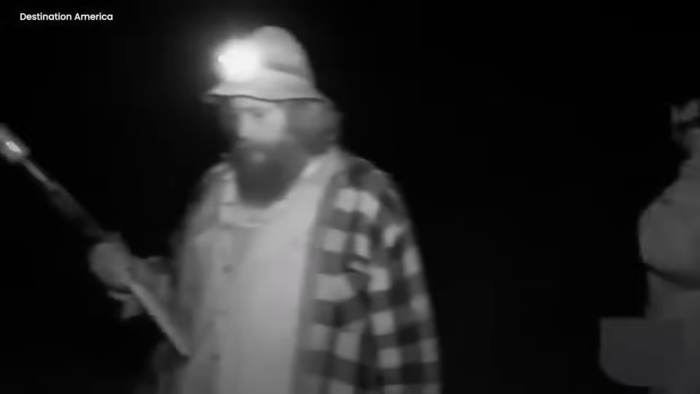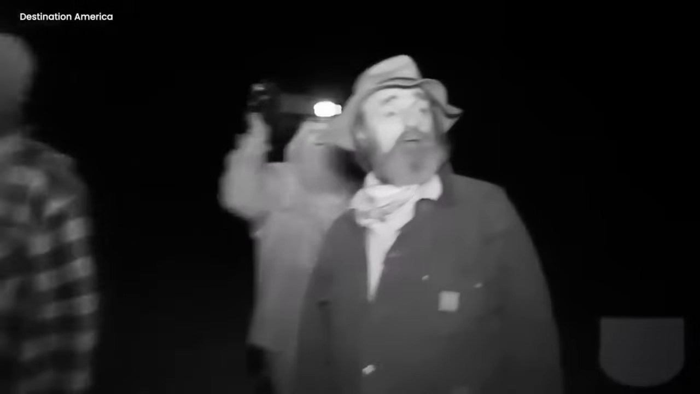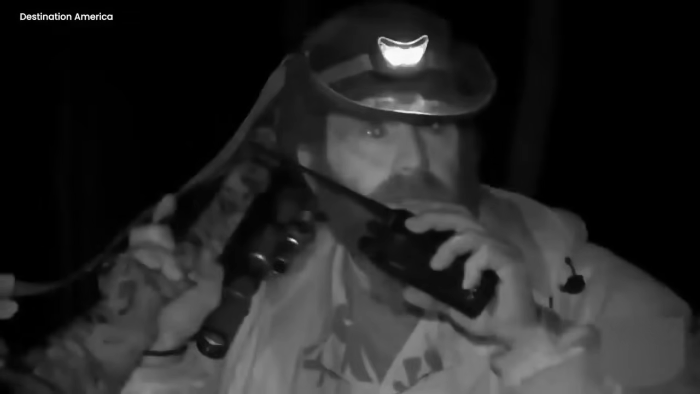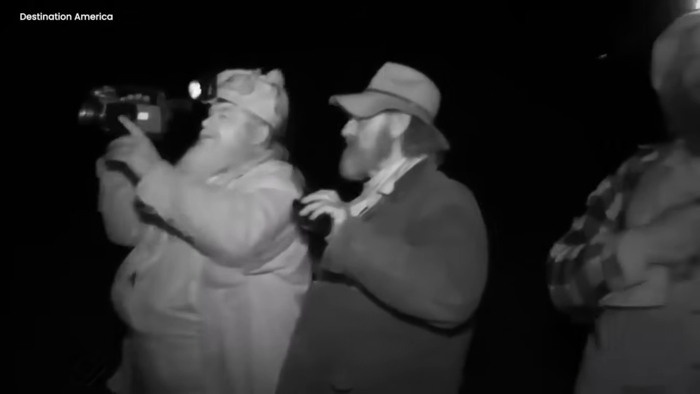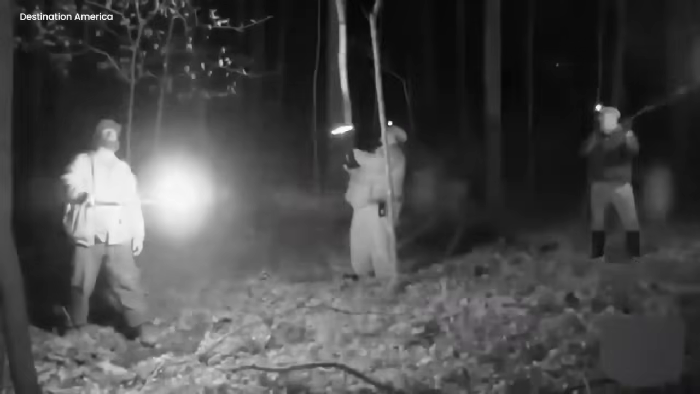Every rustling leaf and hooting owl sent shivers down their spines, but their determination held strong. They shared tales of Mothman's creepy scrapes, which only fueled their search. Yet the slippery Mothman remained one step ahead, playing a clever game of hide and seek. The investigators chased after flashes and creepy sounds, but each time, Mothman seemed to disappear into the night.